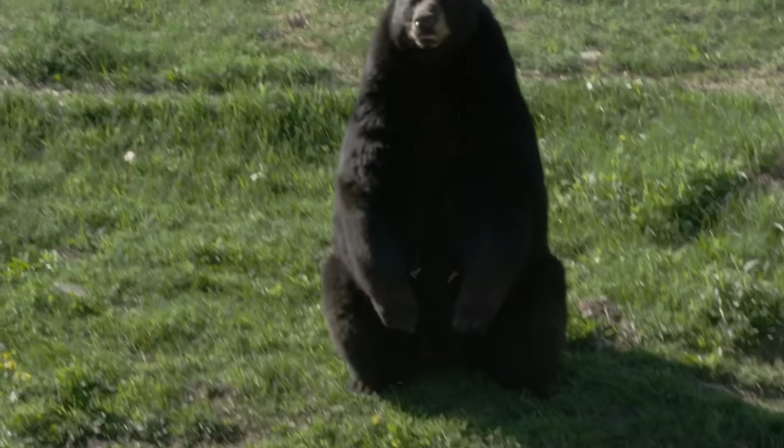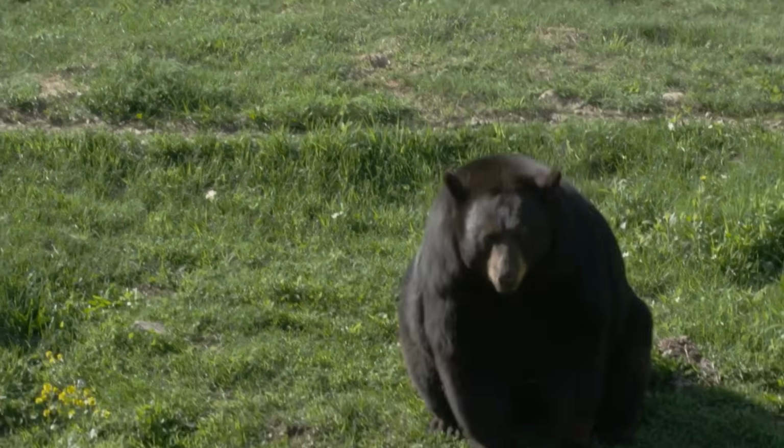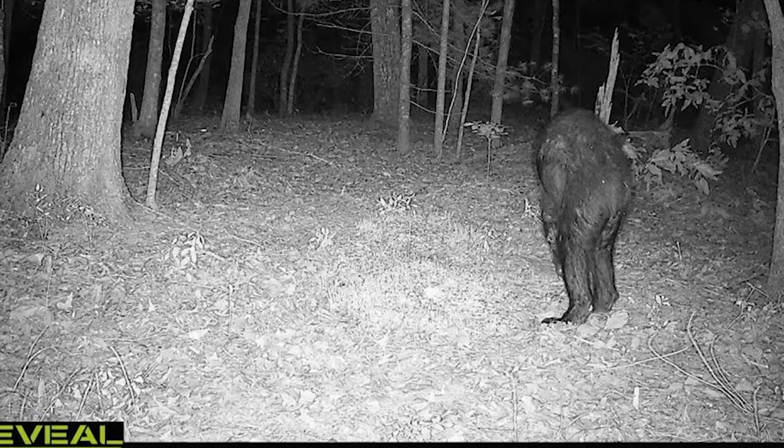I mean, this could easily be a black bear. Bears do stand on their hind legs, and it could be hunching over, which is why you can't see its head, but even still, there's just something creepy about this image. It just looks oddly human to me. It's the best way I can describe it. What do you think, though? Bear, Bigfoot, werewolf, skinwalker, and mid-transformation? Let us know in the comments.